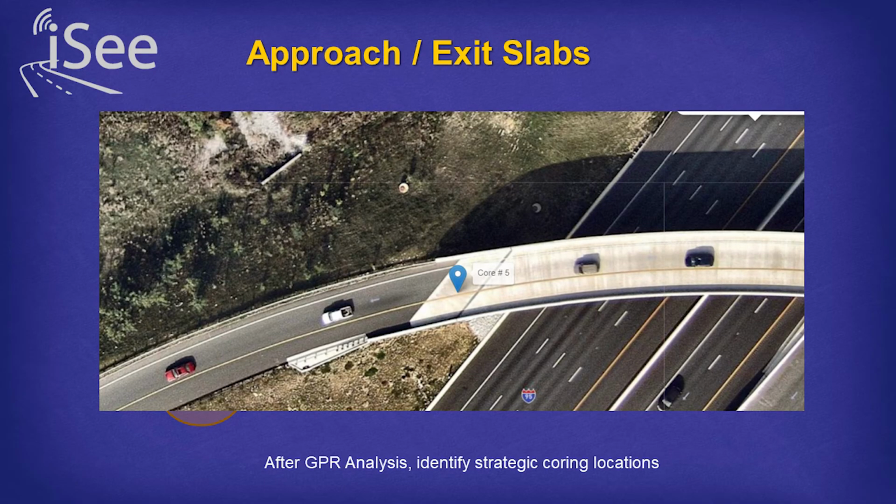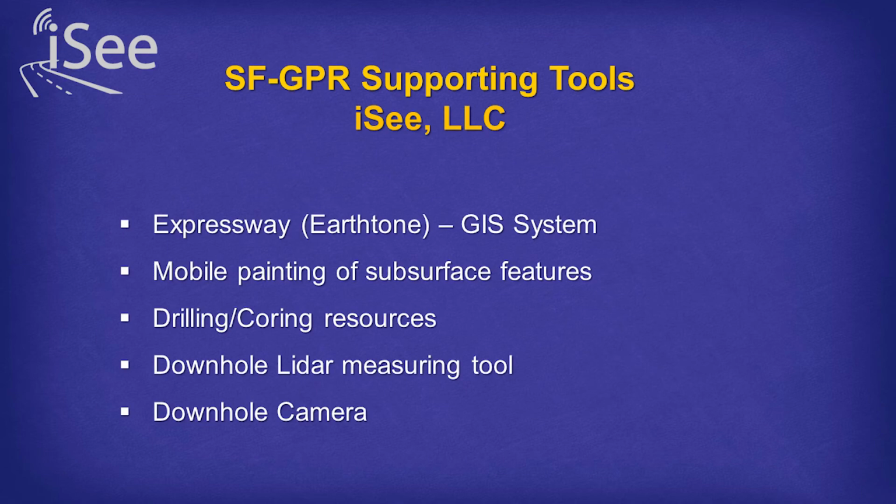So Expressway is a product that we use to view this data, any projects for the clients on the World Wide Web. So it's GIS based, and the client can go to the web and view the outputs from our reports.